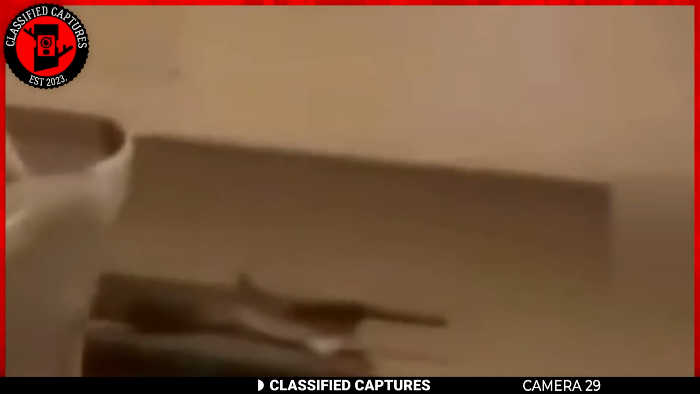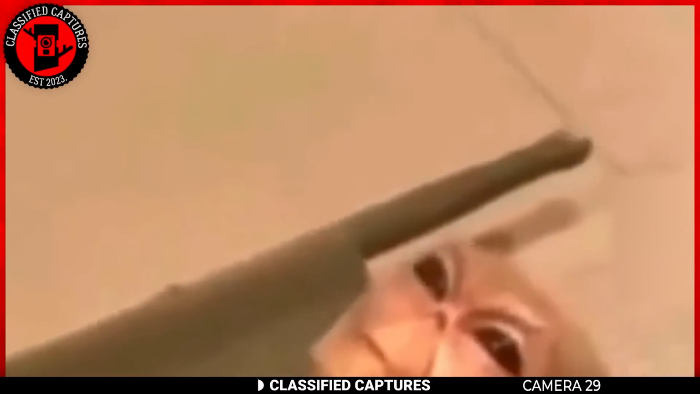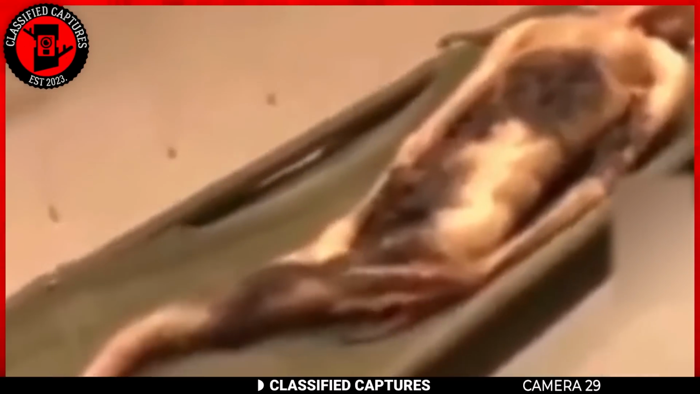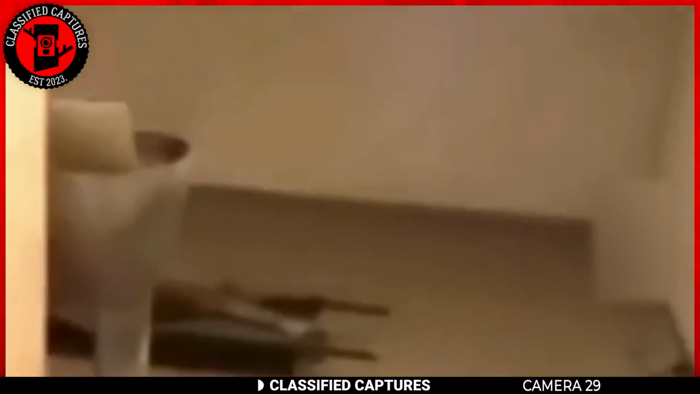The person who shared it claimed to have stumbled upon an abandoned facility. While exploring, they came face to face with this. On a stretcher, lying motionless, was a creature that appeared anything but human. This being had light brown skin, large black eyes, and an injured appearance. At first glance, you'd think it was a classic gray alien, but there were noticeable differences.